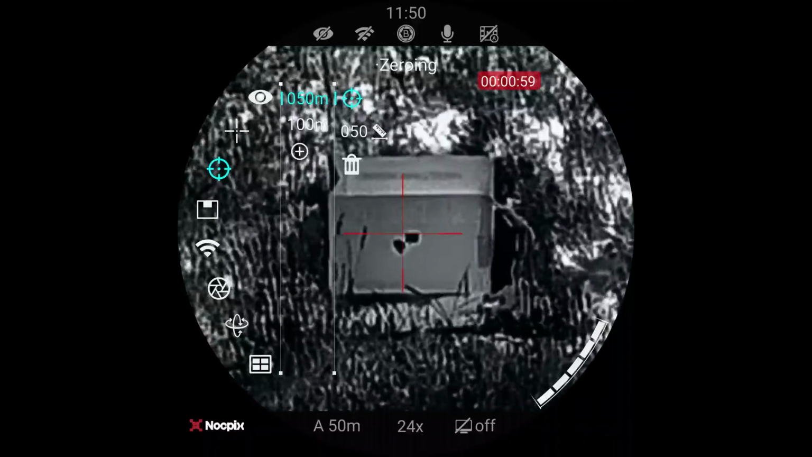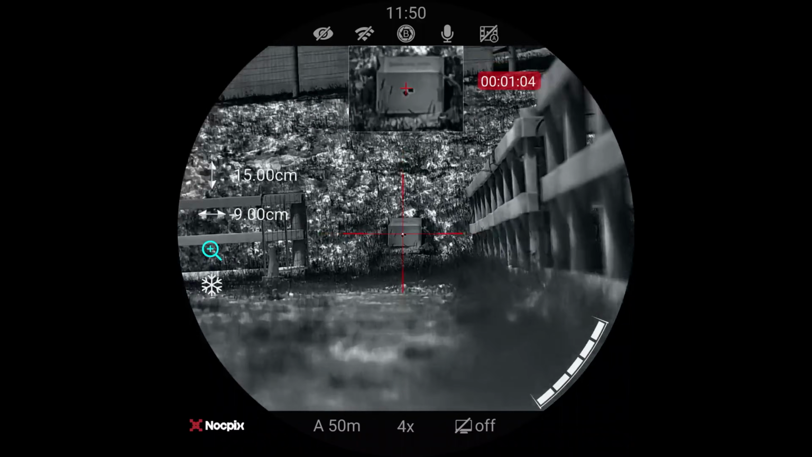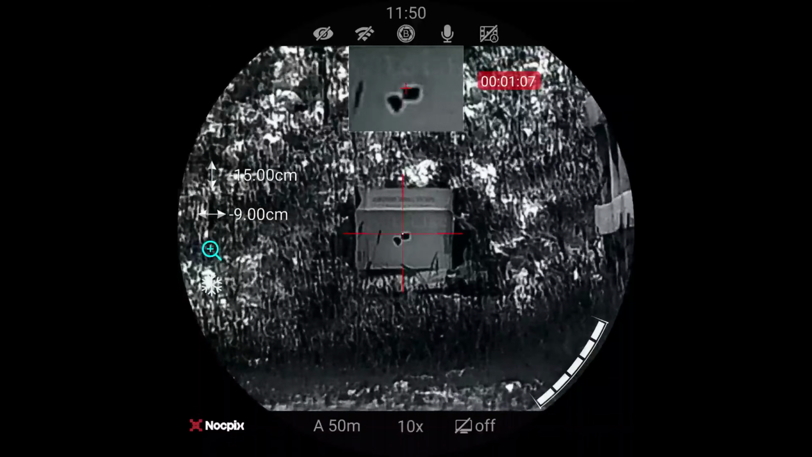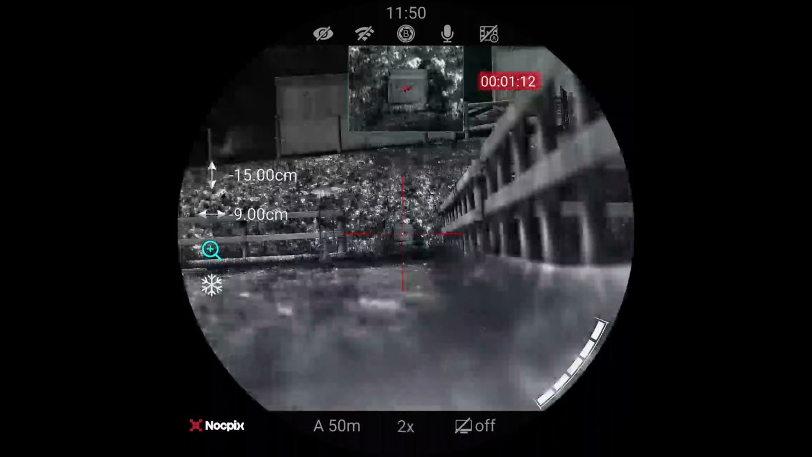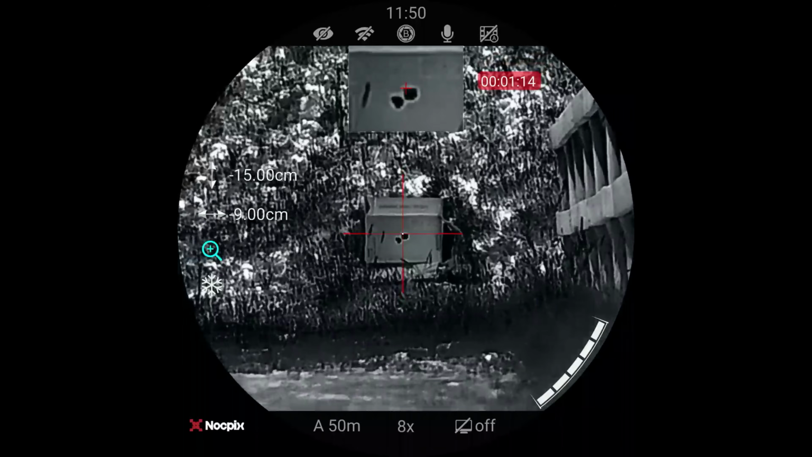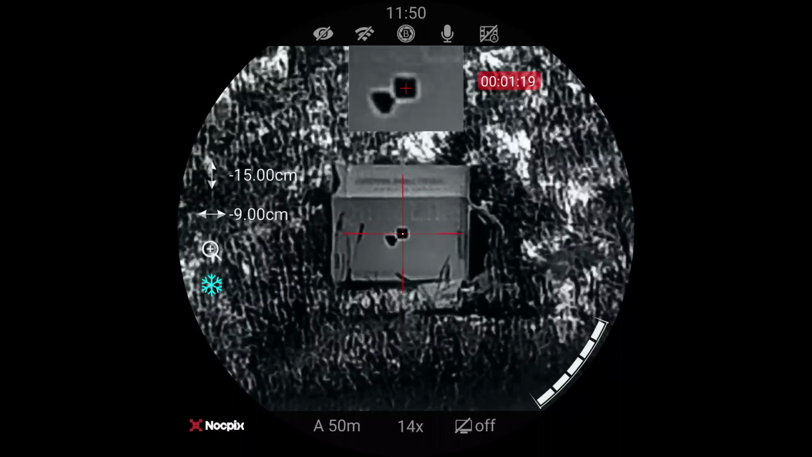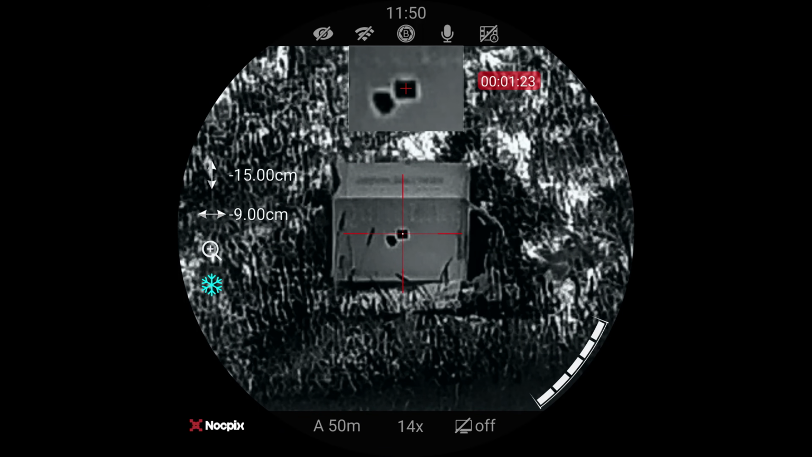Every button system's slightly different. With this one, you just got to move the turret. So, roll the turret down, so to the right, press the turret button to zoom. And I want to get that nice and crisp and clear. Okay, can go to 14 times. Alright, go down to freeze. What I want to do is freeze it so my reticle is right in the middle there. Now it doesn't matter if my gun moves because the image is now frozen.